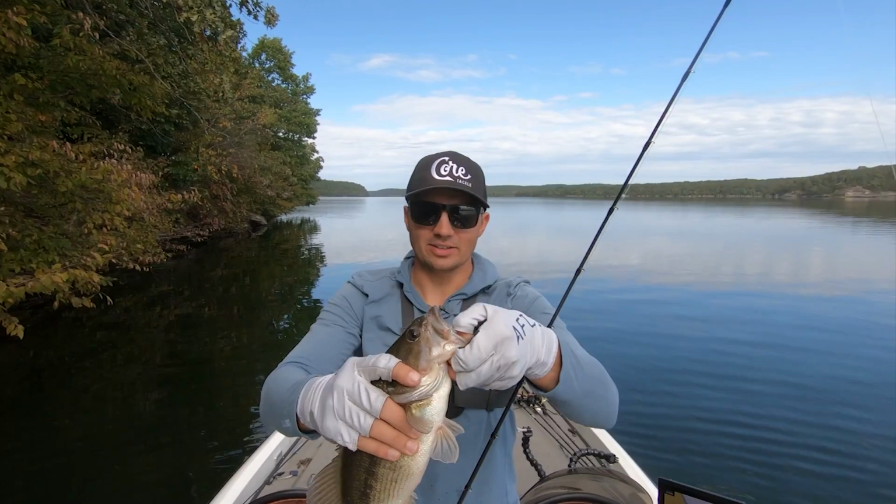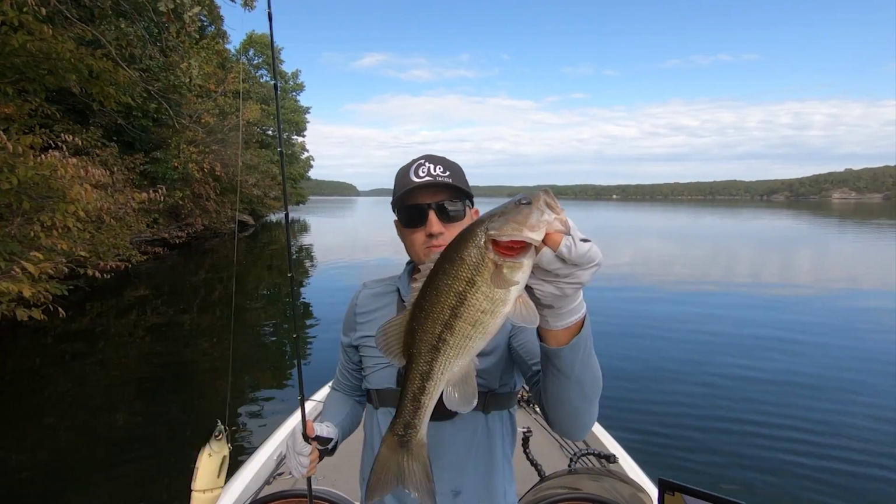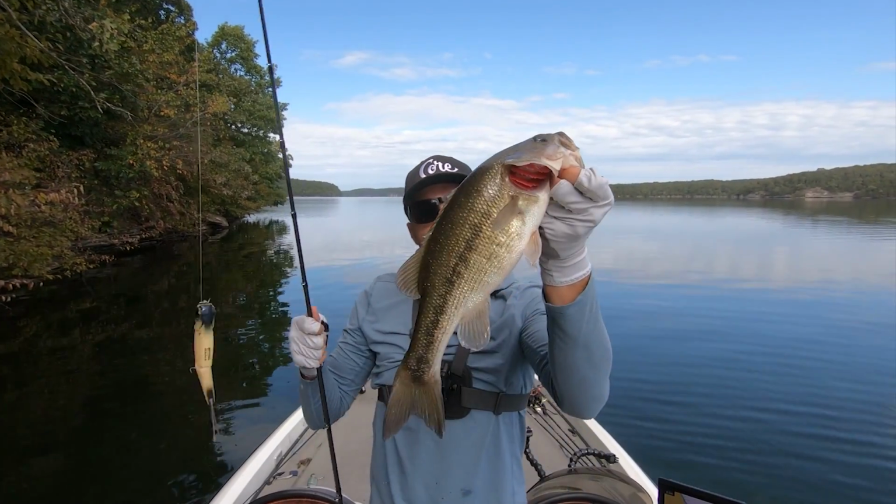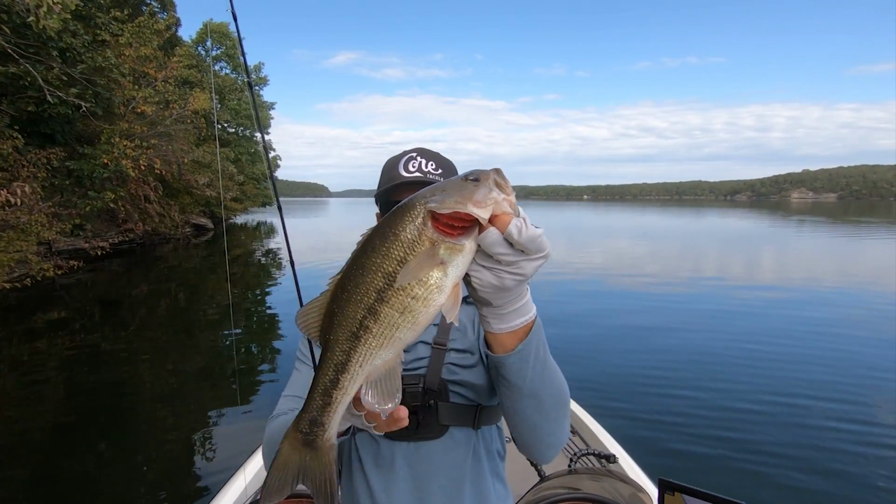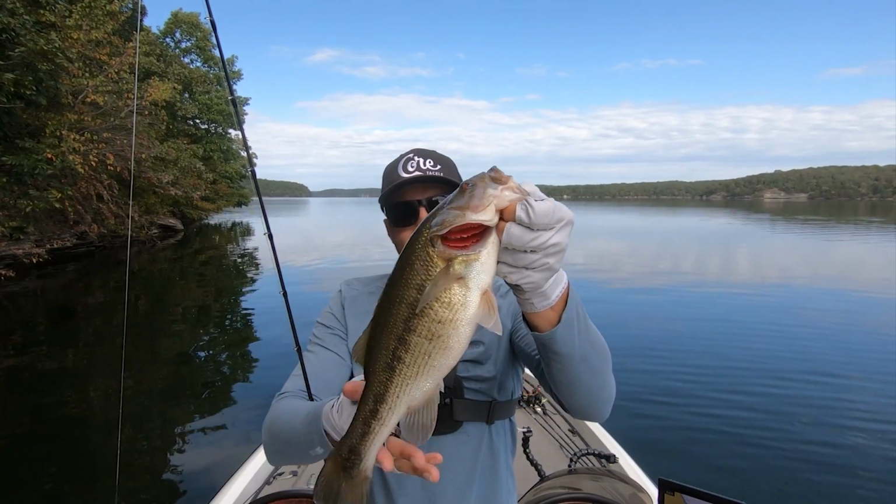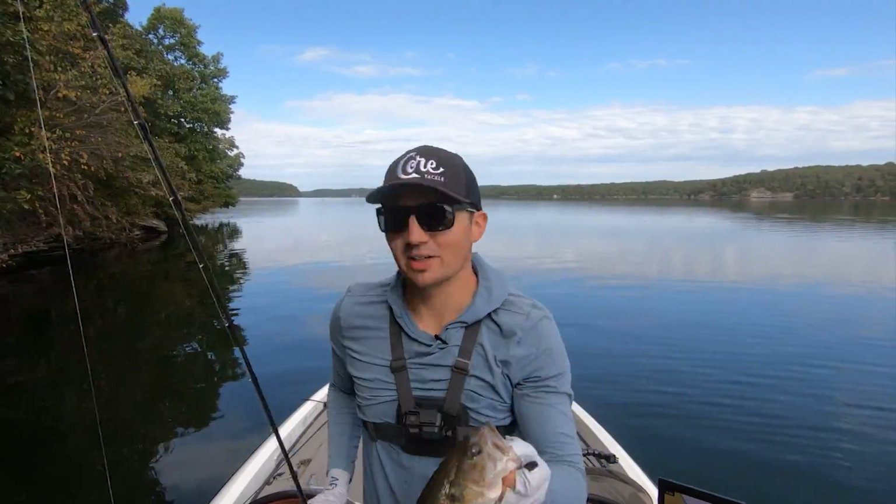So not too bad. Another quality spotted bass. If these largemouth start committing in the afternoon, which I think they will, then this glide bait could be a really good deal. But that's another nice spotted bass right there. There's a lot bigger fish in this lake than this though. So this is a nice one, but we're gonna keep rolling and try to catch some bigger ones.